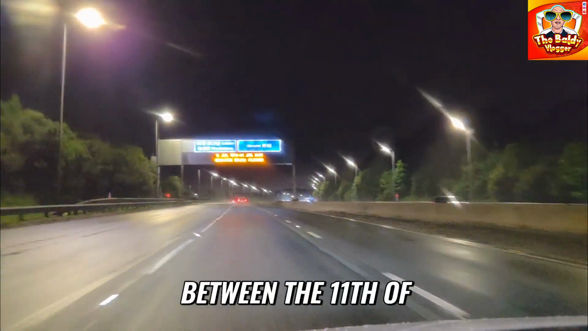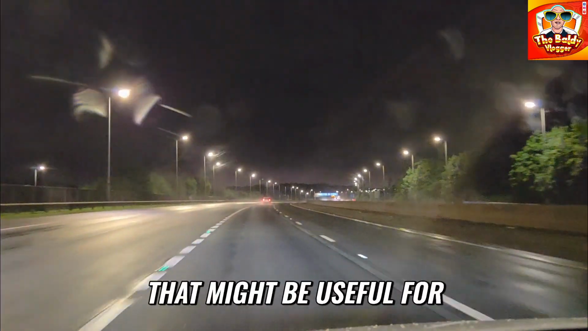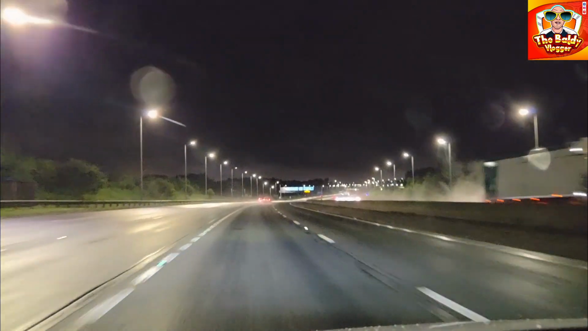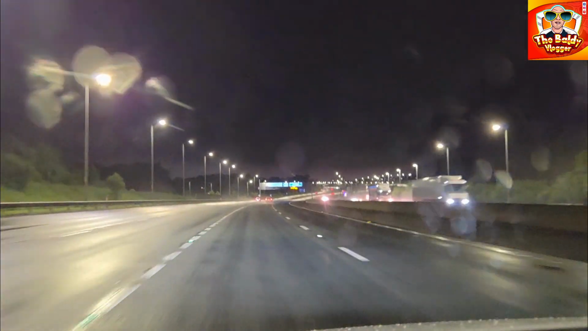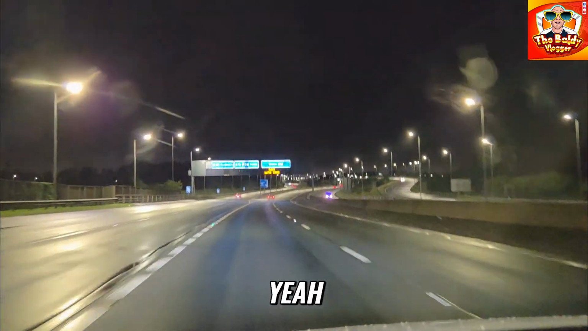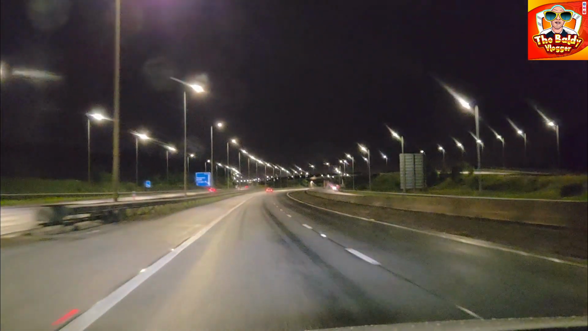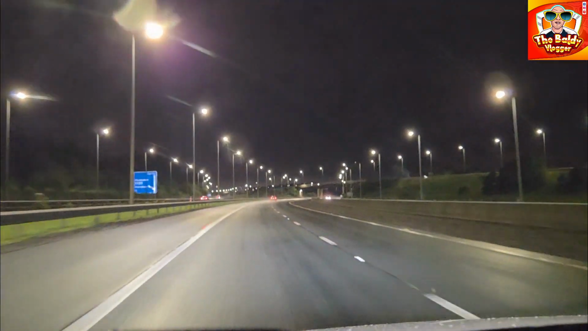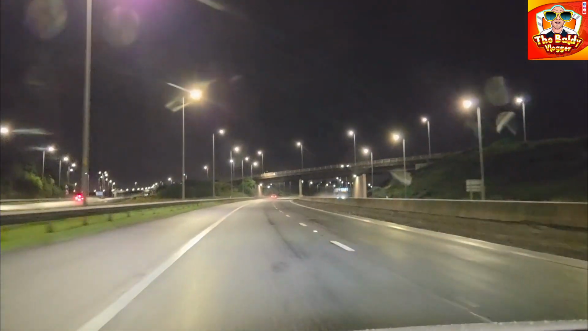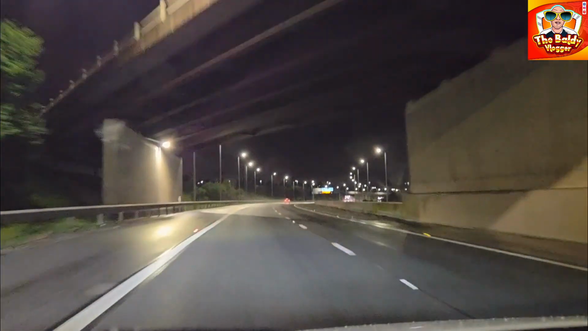Erskine Bridge is shut between the 11th of July and the 14th of July. That might be useful for people who want to use the bridge between the 11th of July and the 14th of July, which may be me, not too sure. Yeah, so you cut off here for down south, but we're carrying on to Glasgow. This should take about 15 minutes, this journey.